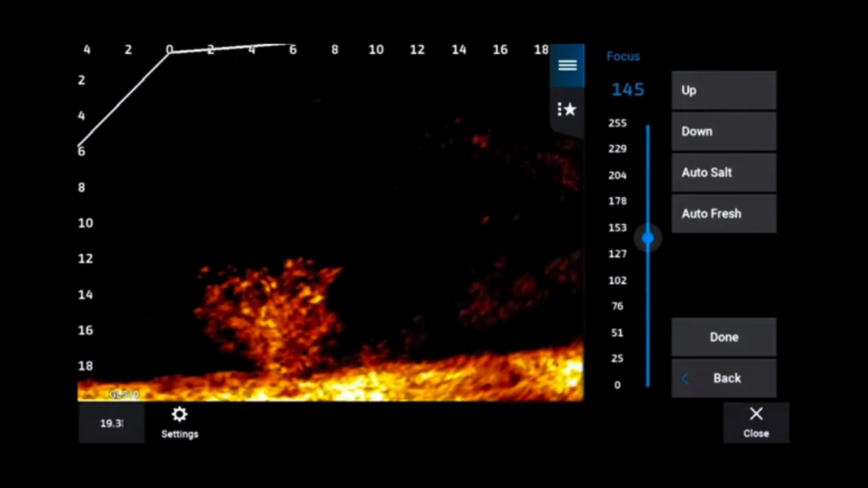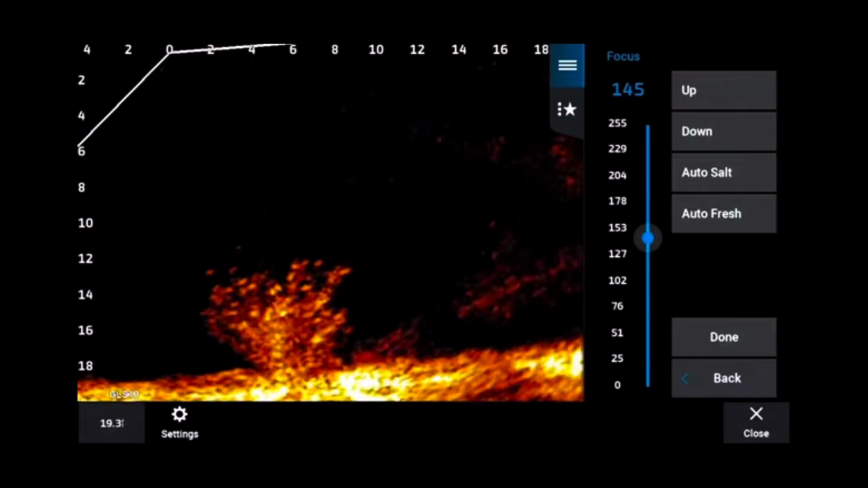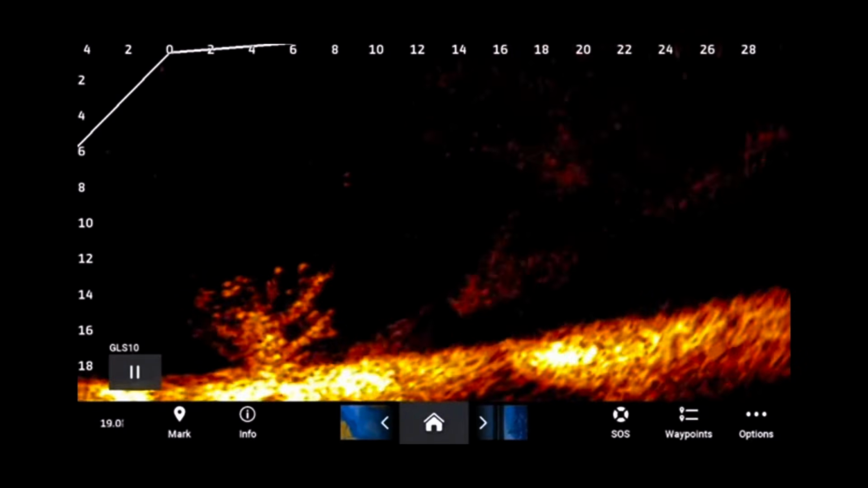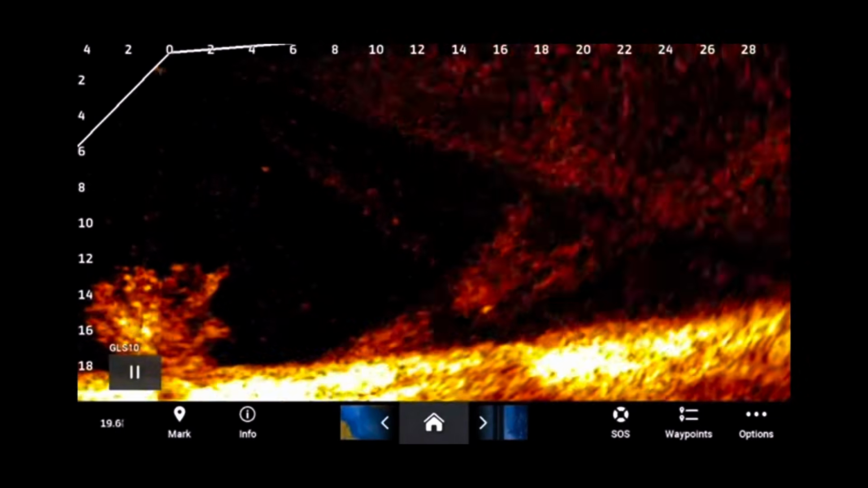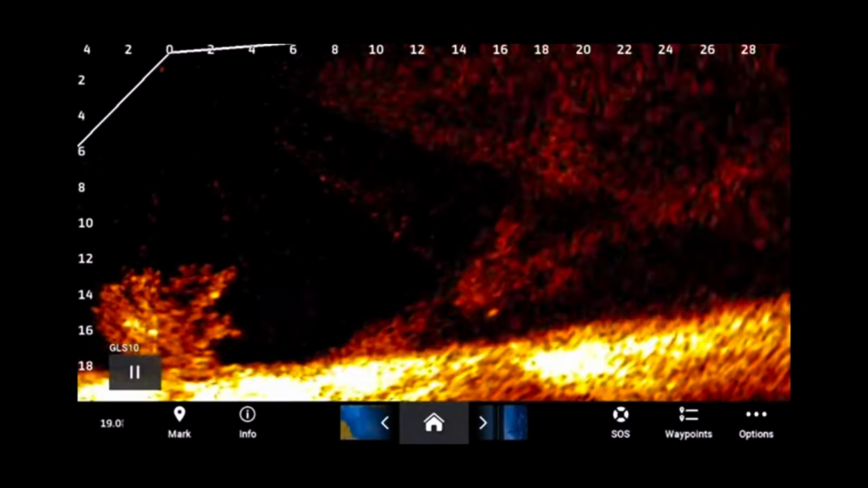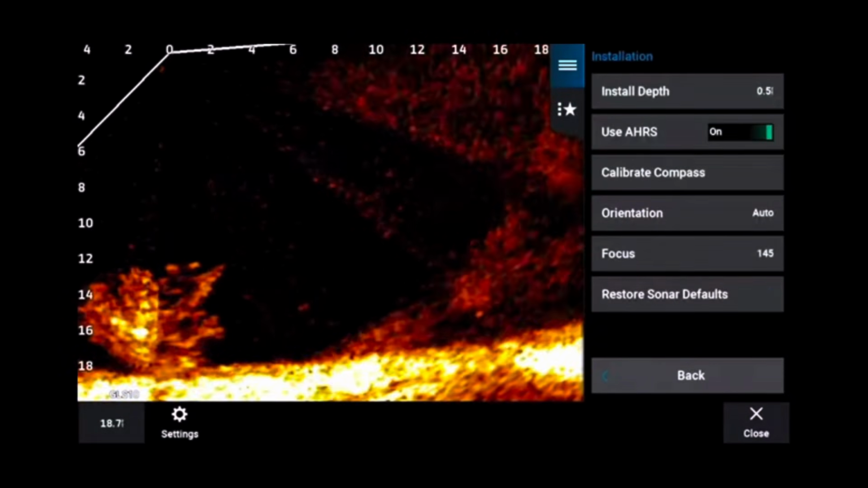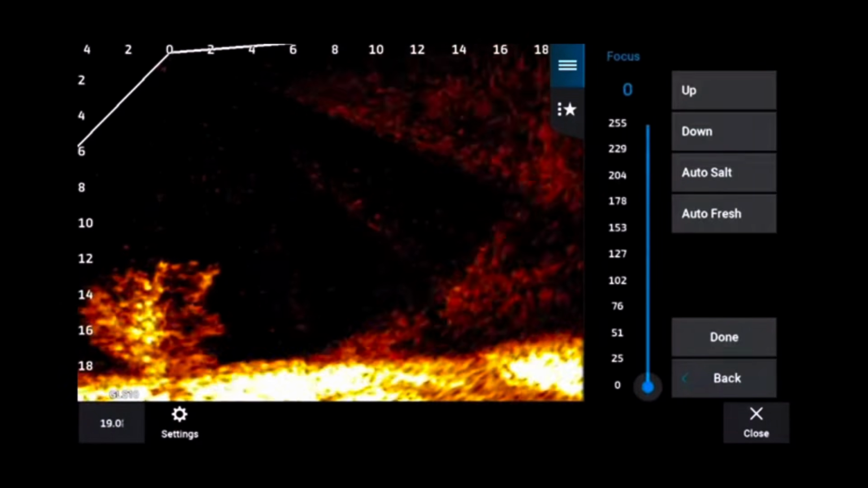But when you move it to 0 or all the way up, to the very top, up to about 255, you'll notice that the beam stitching areas will begin to be staggered. They will begin to overlay each other a little bit. And when you do that, you're not going to get the best picture, and it's also going to amplify your ghost tree return. So as we go through this, it's very important to remember that this is a fine tuning. It's not going to fix everything.